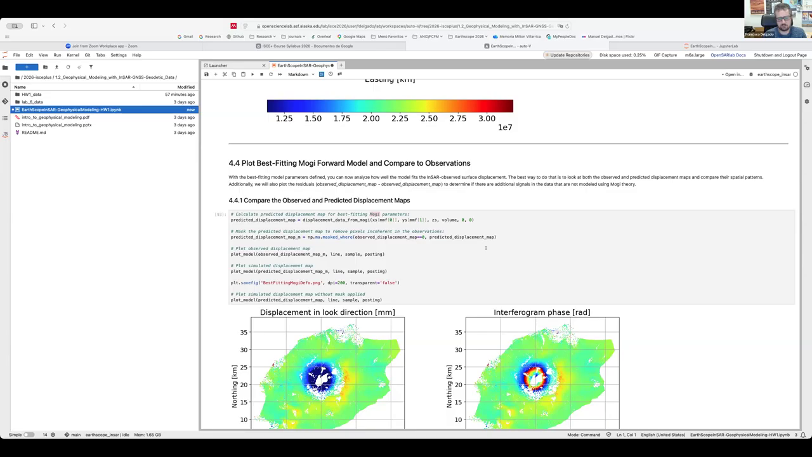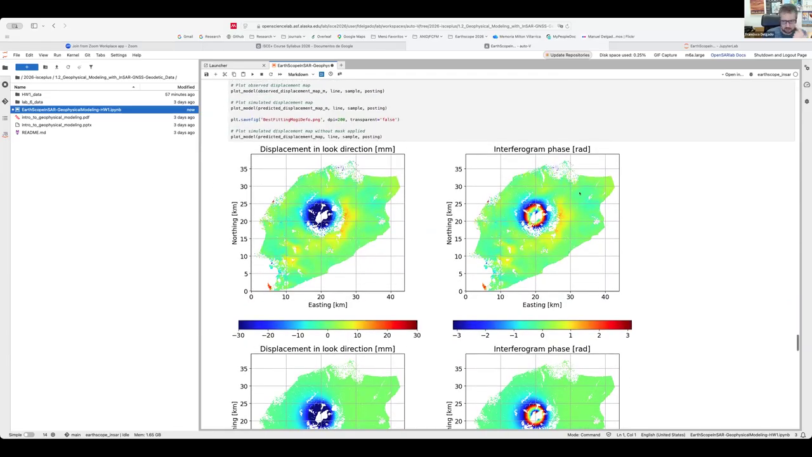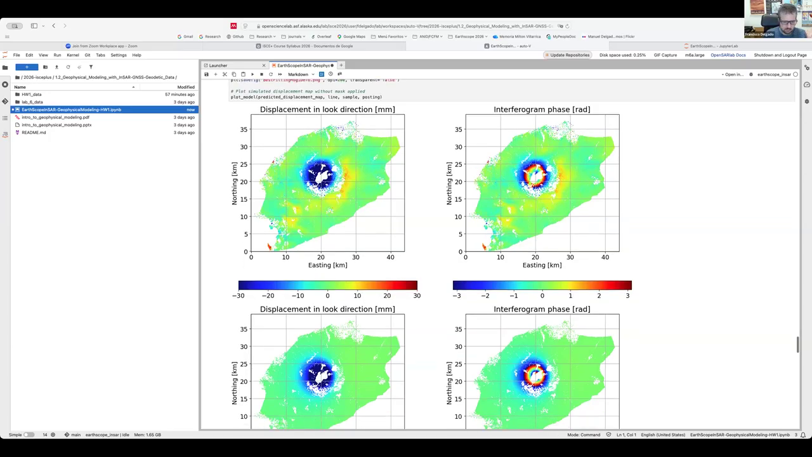So let's go to the next part of the code where we compare the predicted synthetics, how the synthetics look. So this was our original interferogram, the wrapped interferogram. Here is the synthetic interferogram predicted by the best fit Mogi model. And just by comparing them visually, you can say that they look kind of similar. Again, this is a model. A model is some simplification of reality, so it will never look exactly the same as data because models are simplifications.